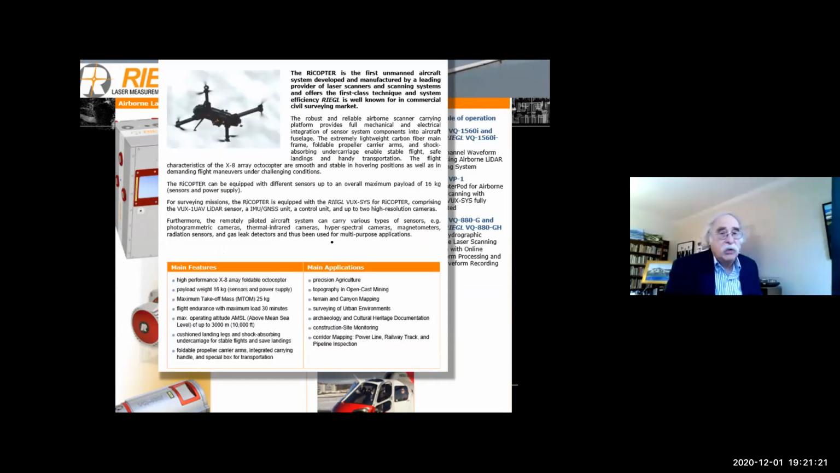And those drones can be large or small. This is a fairly small drone. In fact, at University of Calgary, we have one of these.